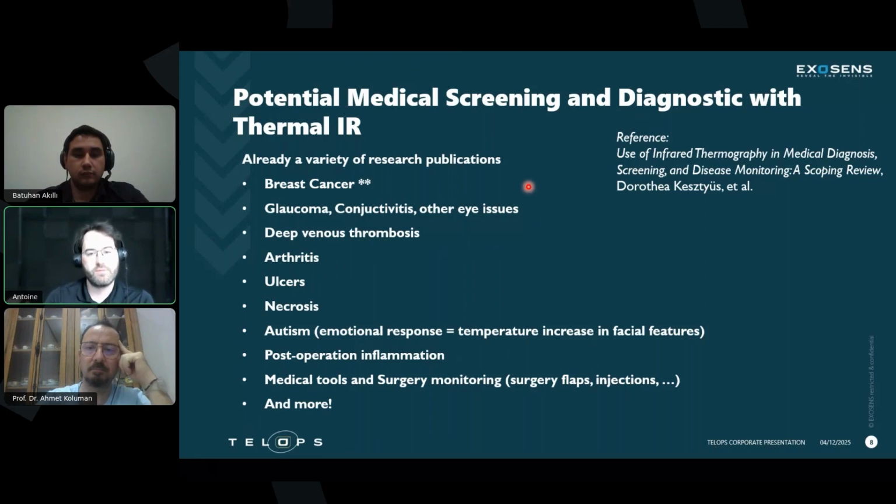help the final diagnostic. So there's a lot done on breast cancer, being near the surface. This is really useful. We'll be talking about that today with the main story. There's plenty of others here that I won't go through the whole list, but you can see the kind of examples that are possible to image with infrared imaging. It's really interesting work that's really just starting in the last few years, last decade at maximum.